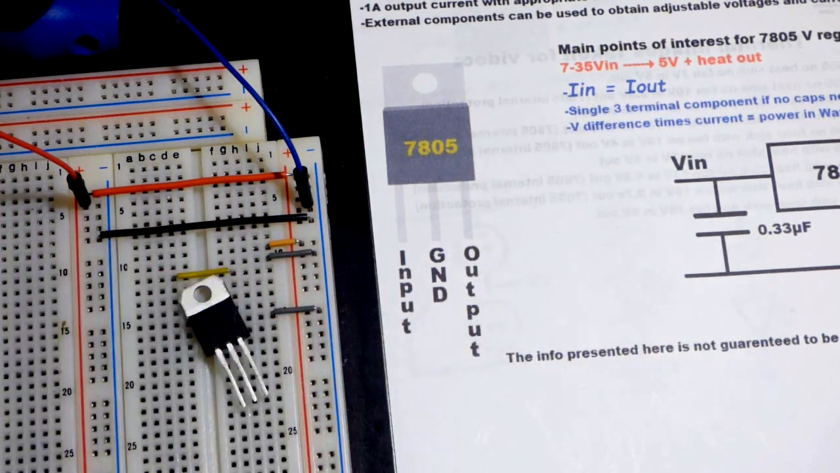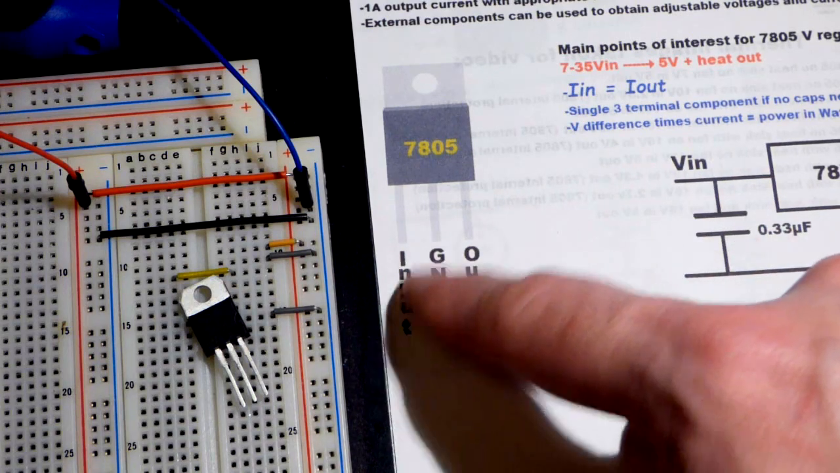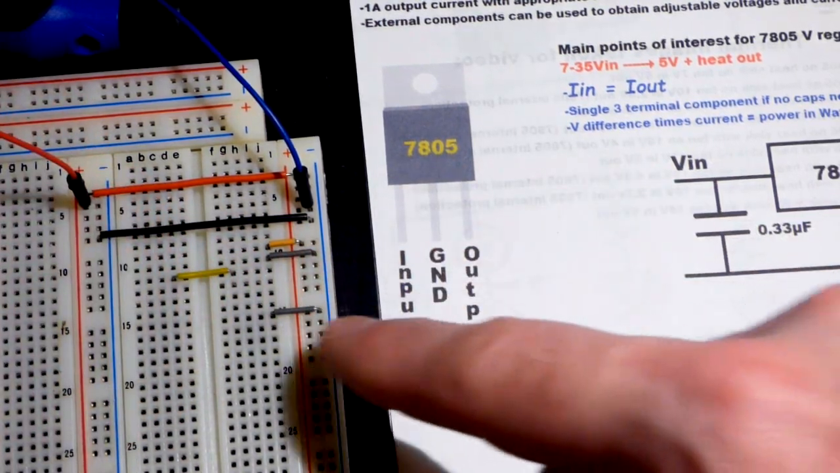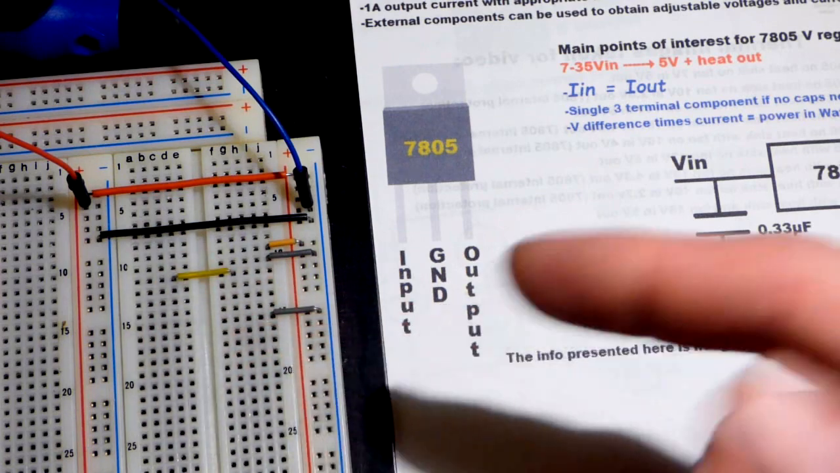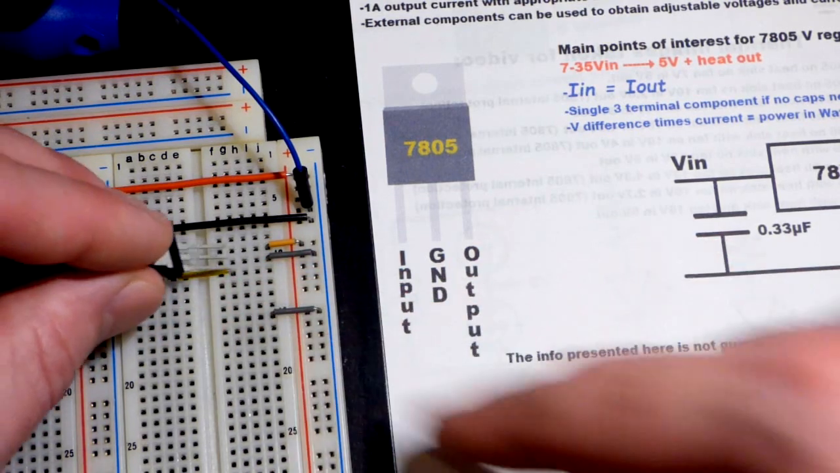The wiring is really simple. The voltage in, the input, is connected to the input right there. So I got an orange jumper there. Ground, the negative arrow, and that's going to be the ground for whatever load. All we're going to do is take multimeter measurements. And then output, I have this yellow jumper.